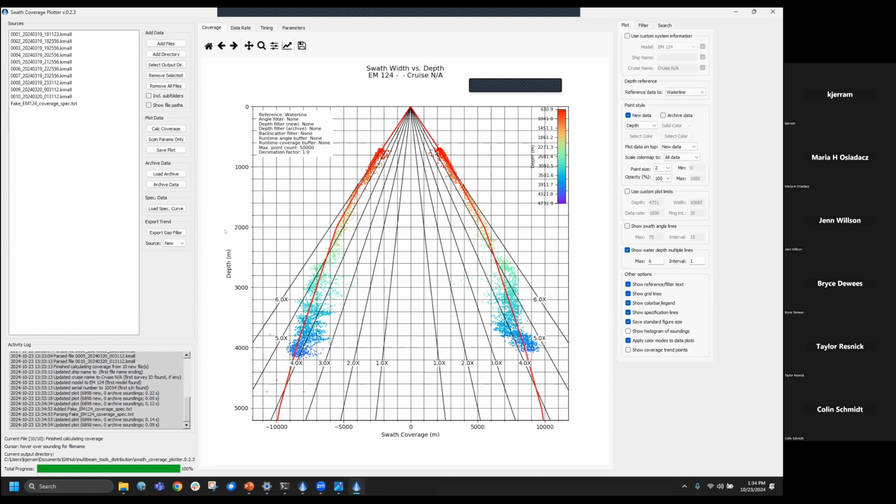So this is a fake spec curve. Don't quote this on anything, but if you ask Kongsberg nicely, they'll make a file for you that says your sonar should achieve this kind of coverage based on these noise levels and this bottom type. And you can plot that alongside the real data to see how you're doing. In this case, we're lining up exactly as Kongsberg predicted. It's wonderful news.